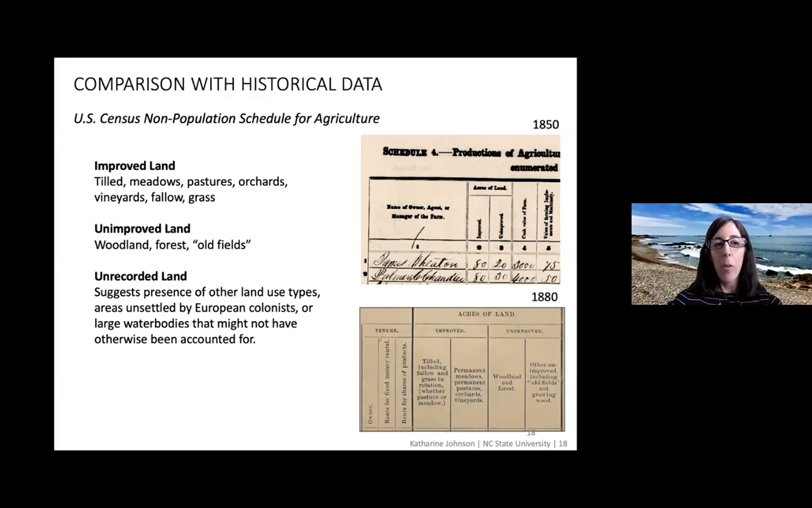We did add those totals up for every town that we studied, and sometimes they did not equal the actual area of the town. So this kind of suggests the presence of other land use types, maybe unsettled areas, or even water bodies that might not have been accounted for. In any case, the differences weren't very much. So most of the land seems to have been accounted for in these censuses.